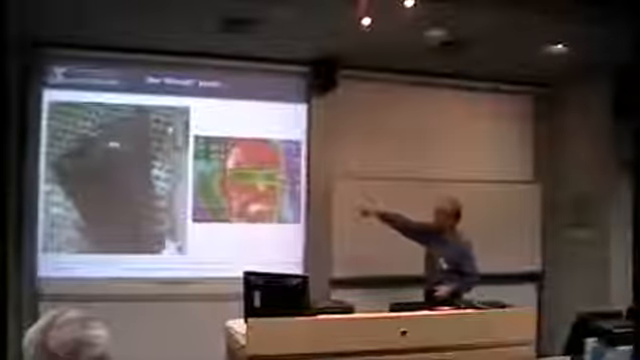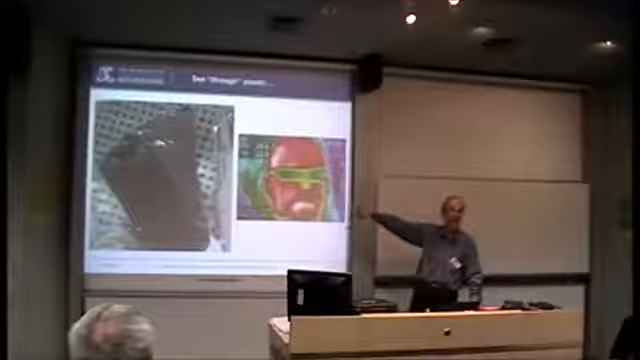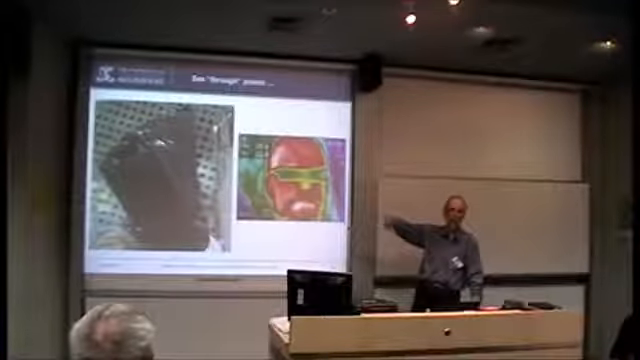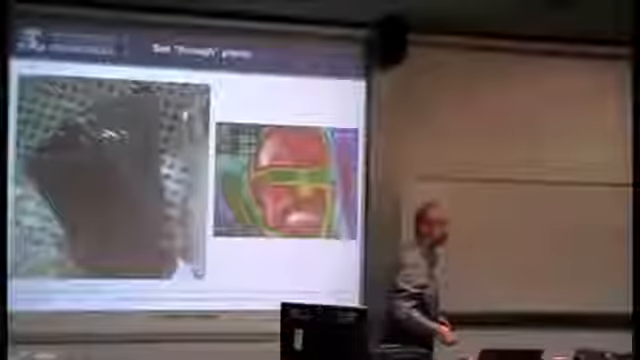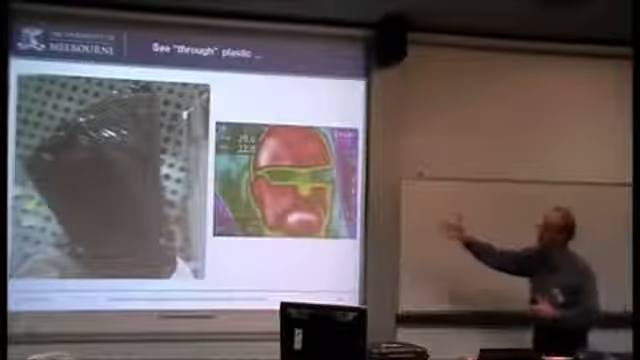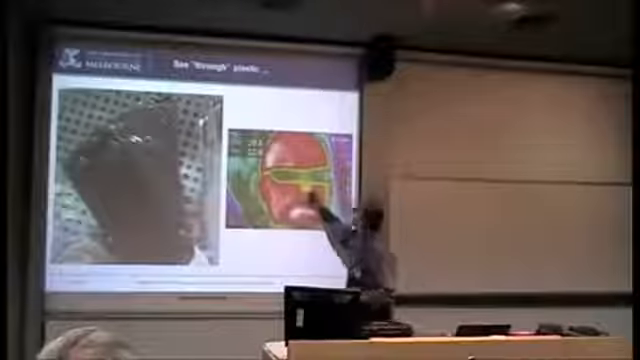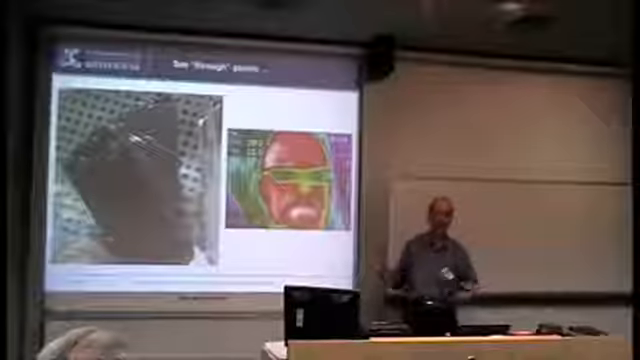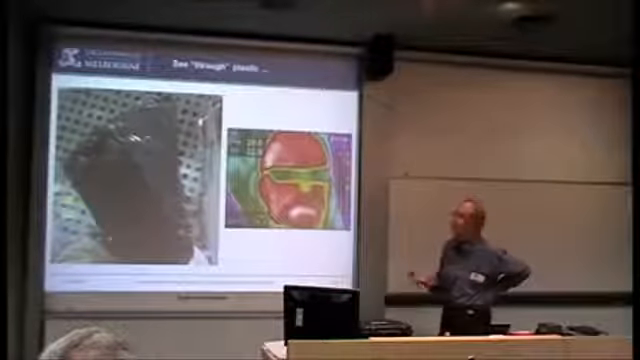But this is using my camera here. That's what you see when looking through that. In this case, we do see through. Well, more to the point, we're not actually seeing through, but the infrared radiation from inside is passing through it to the camera. So some things which you can't see through in the visible, we can get quite a good image of. Not perfect. It does reduce it somewhat.